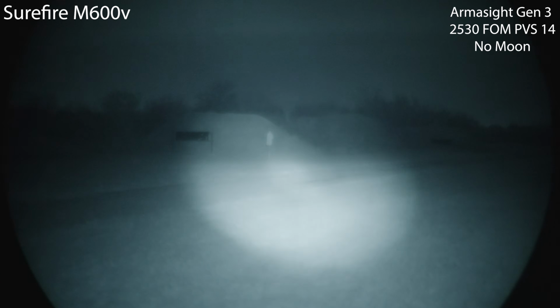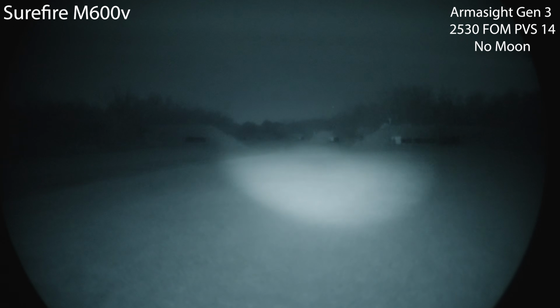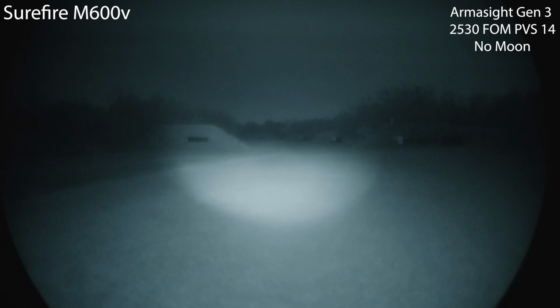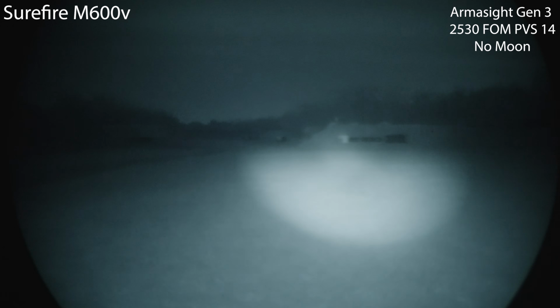So you do kind of get that spot with a decent amount of flood as well. I would say it maybe gives you decent visibility out to that 300 yard mark. Definitely drops off in terms of how much it's actually contributing at that 400 and 500 yard target that I'm currently aiming at. So Surefire M600V.